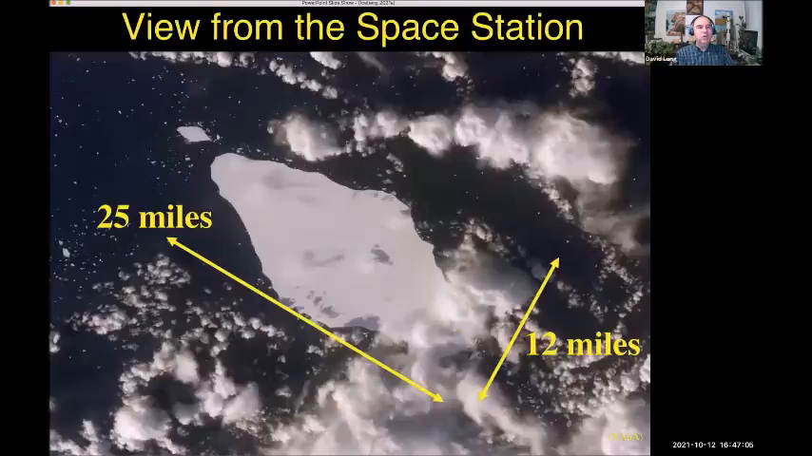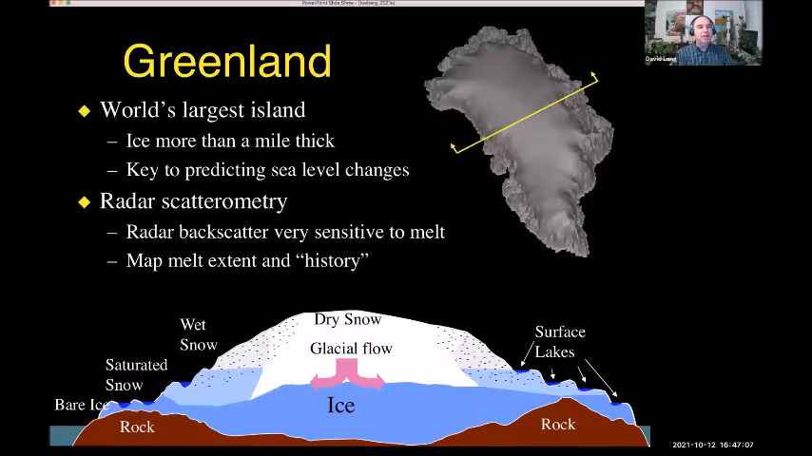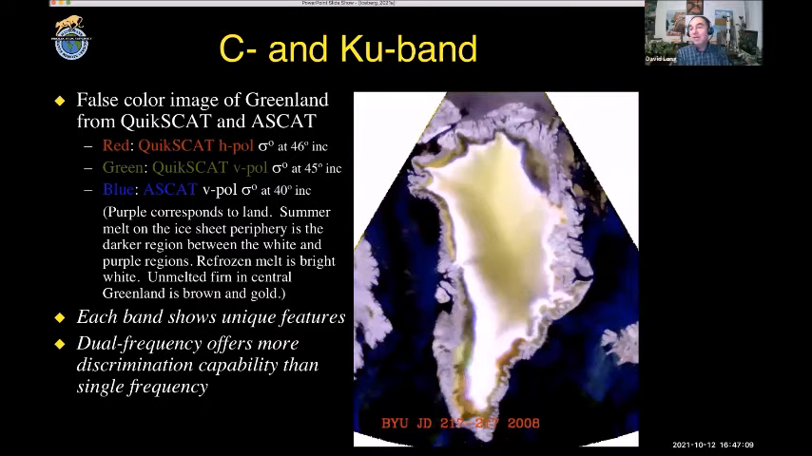So let me flip ahead to Greenland for a second here. And here's that same kind of image in Greenland. Notice that the land area here, which is now bare land and vegetation, looks kind of purplish, which means the blue has a very strong return, and the green doesn't have a strong return. It's that the V pole is responding differently than the H pole, giving us a different color.